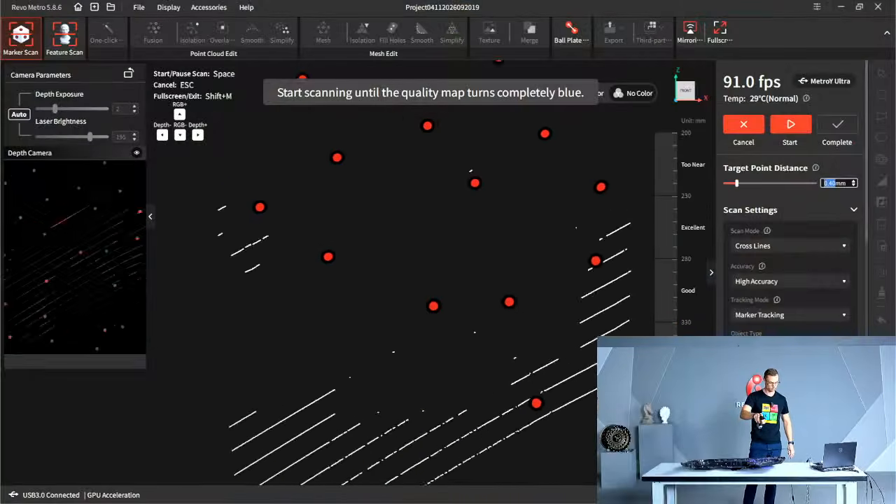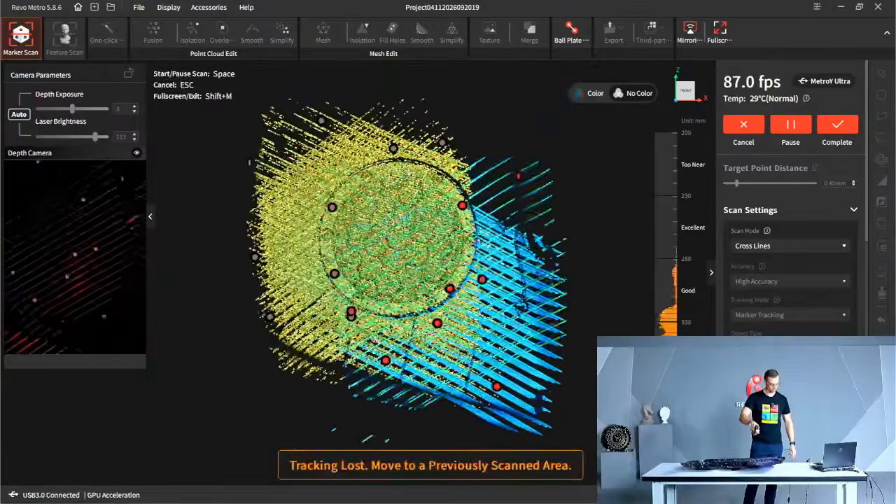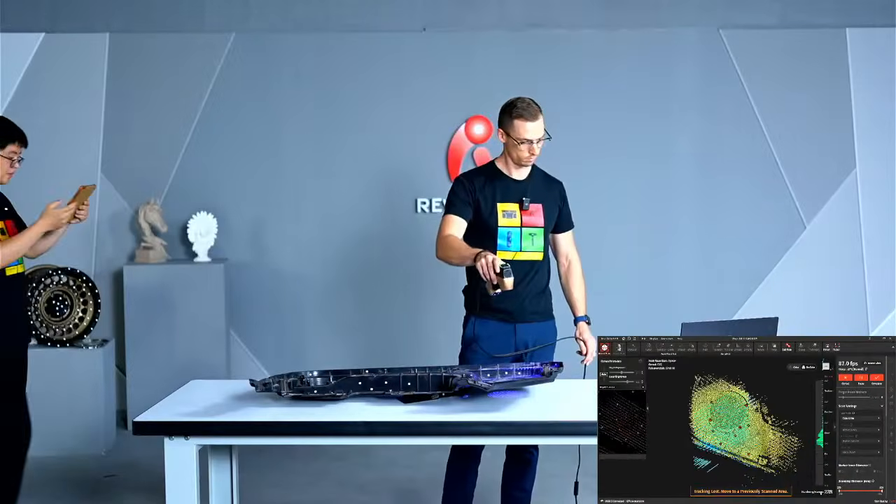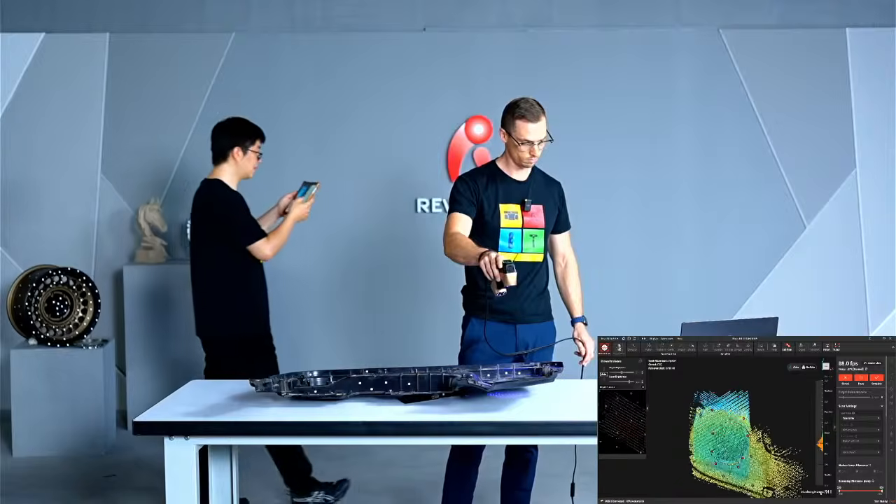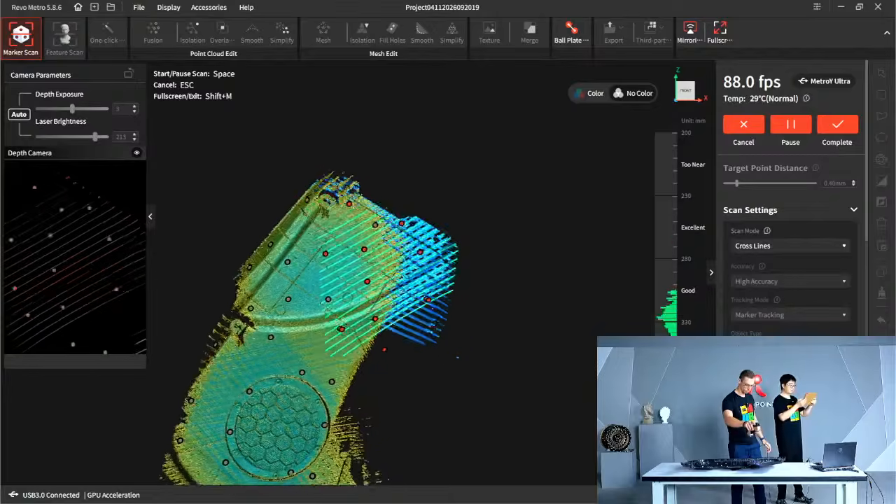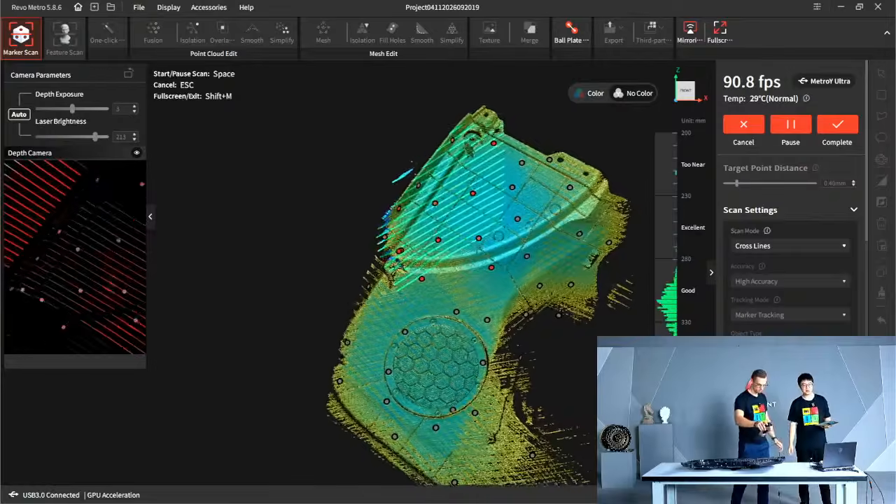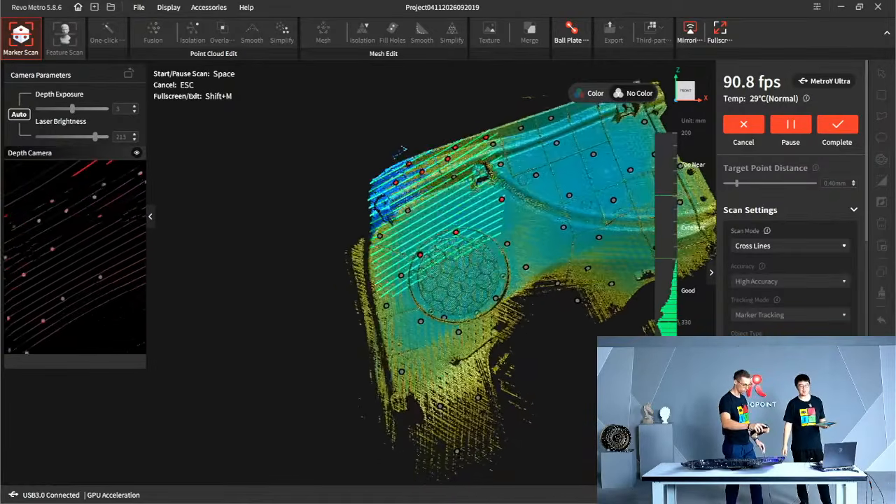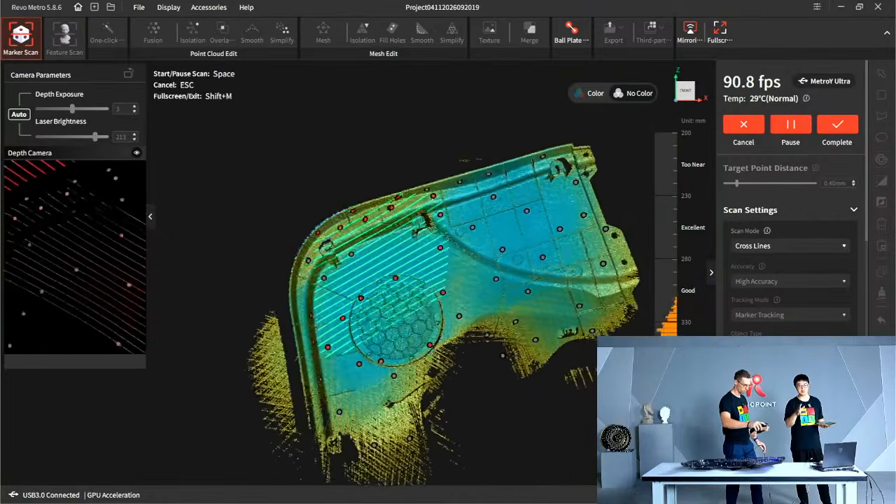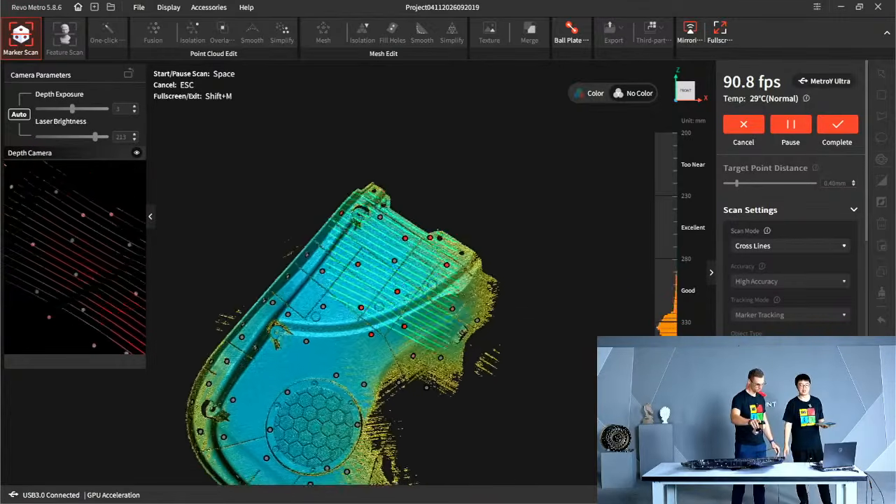All right. So now that's the feeling of the 90 FPS. It is really much better than what you are getting from the like 30, 40 FPS.